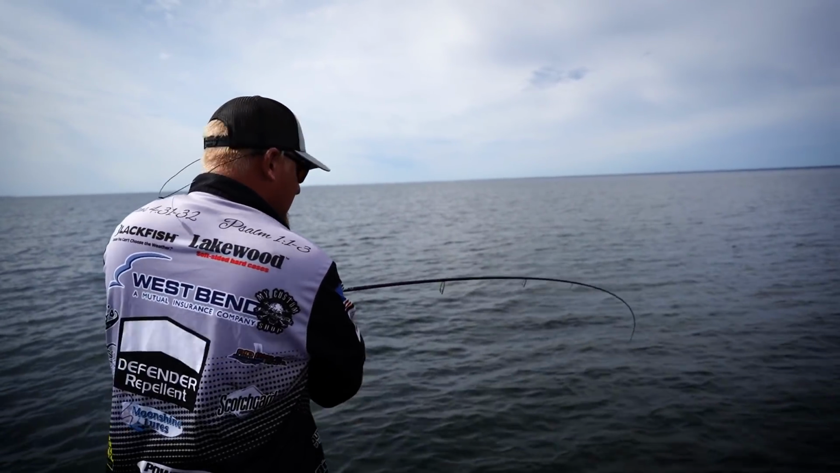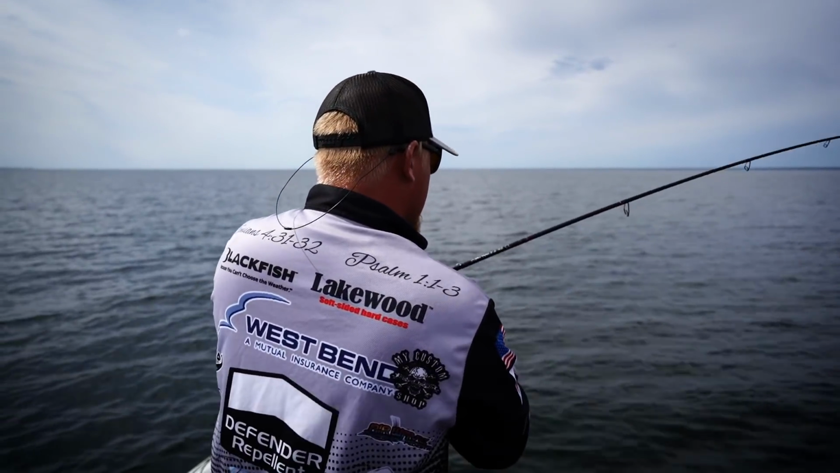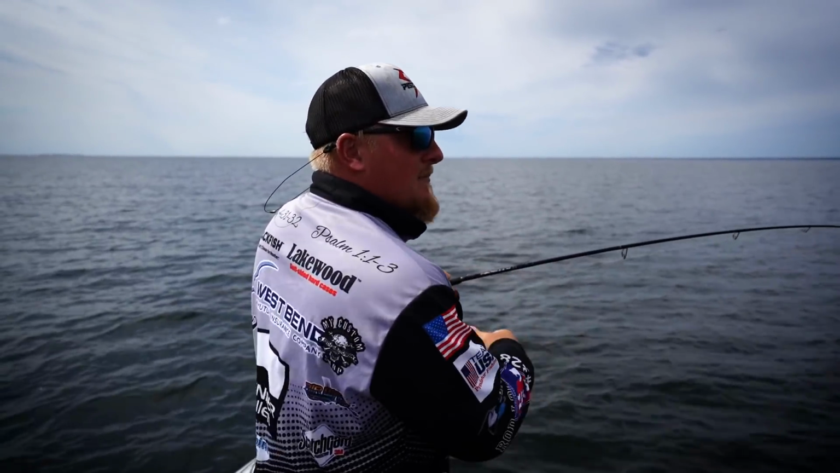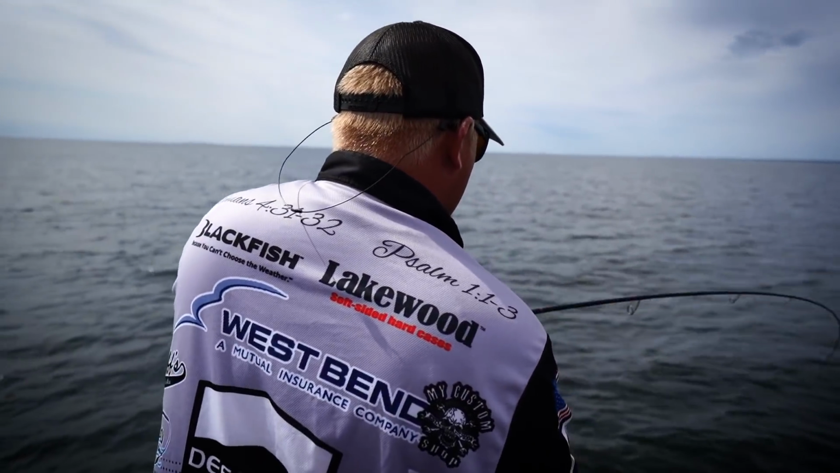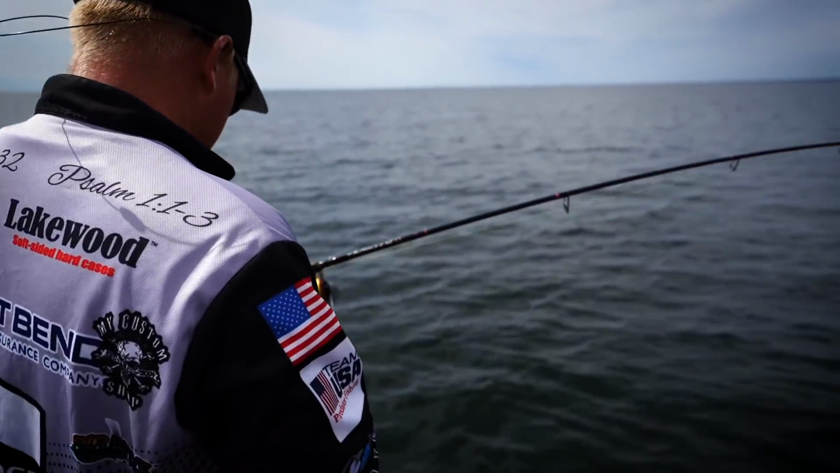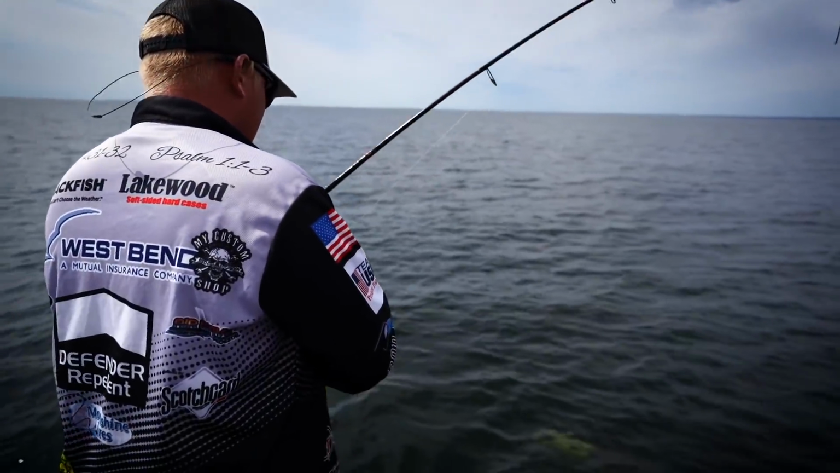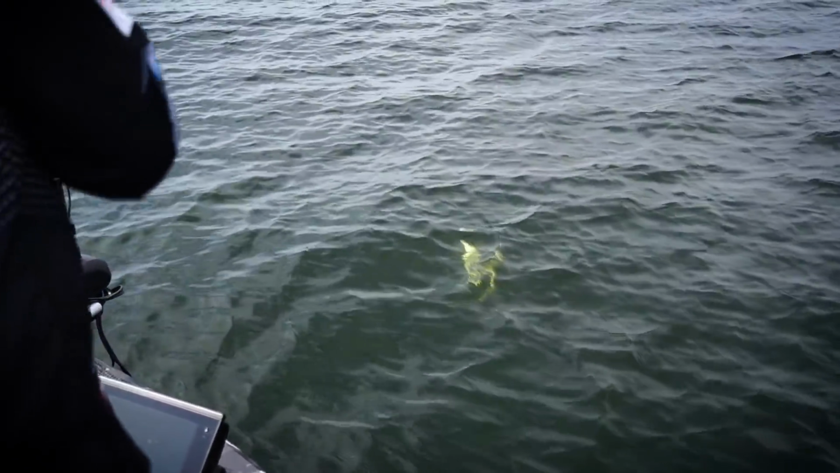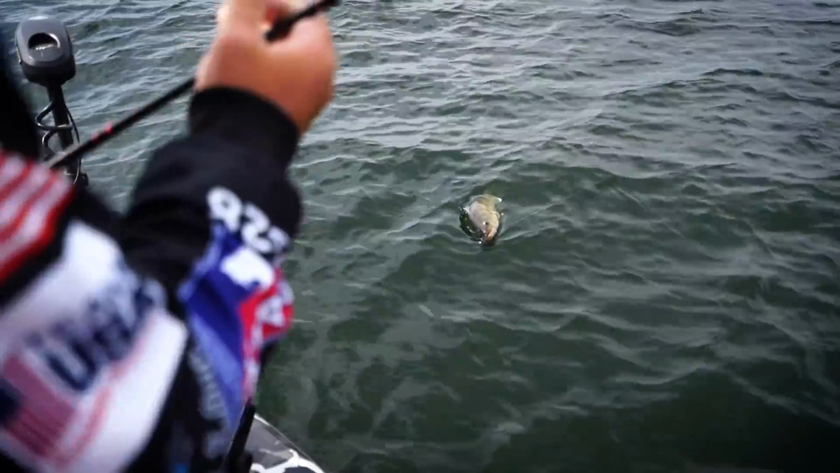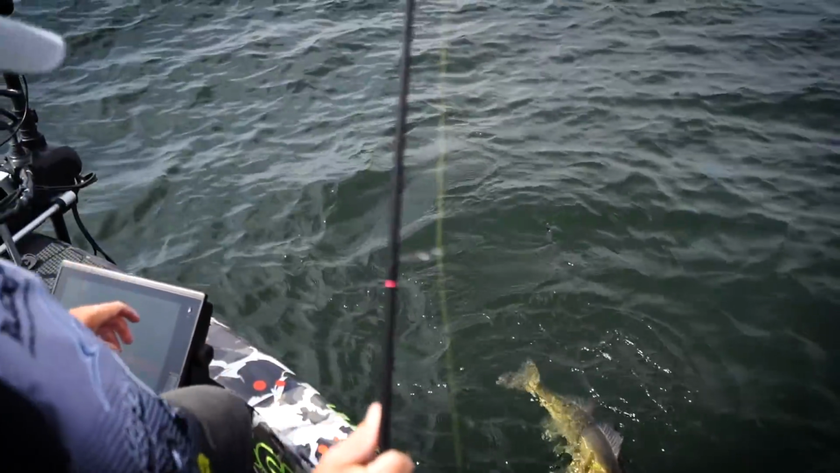You just got to put it right in front of them enough times to where you get a feeding frenzy. What just happened right there was I had 6 or 7 fish chasing my bait all at one time. So you're sitting there, and it's kind of like a pack of dogs. Everyone's fighting for that bait, and once you get them riled up enough, eventually one of them's going to stick it. That's exactly what just happened. There's another beautiful Green Bay walleye. Look at that one. That's a good one right there. That is what you come up to Door County for.